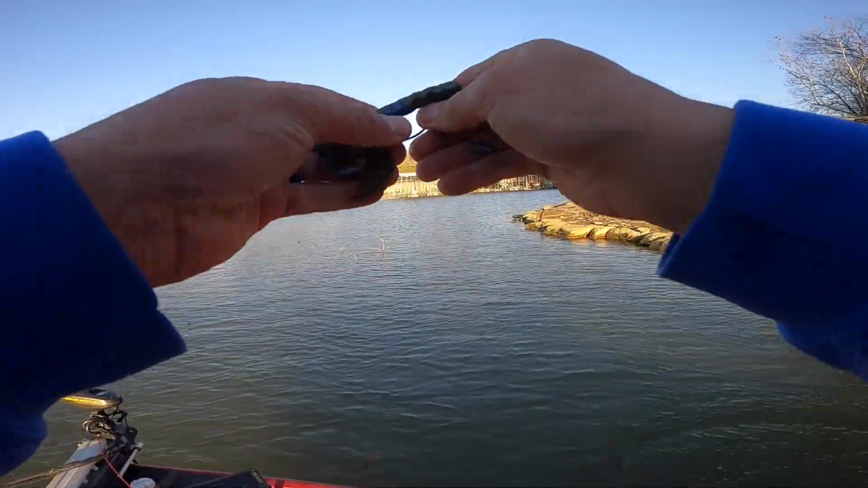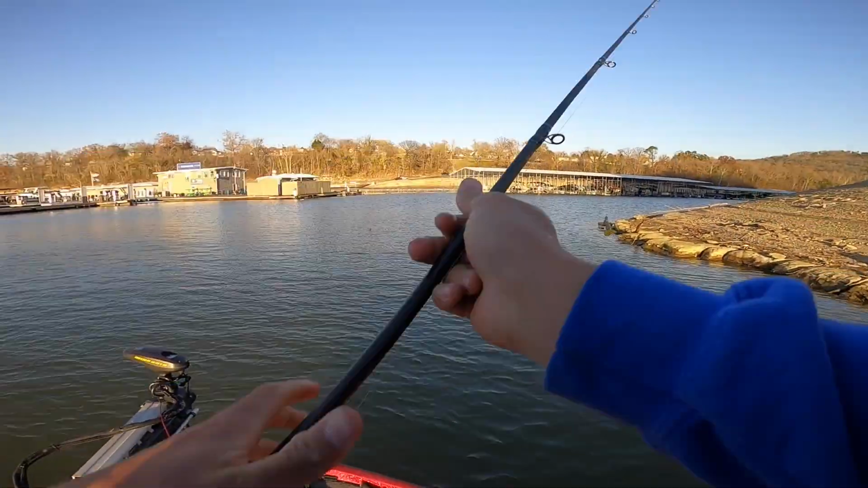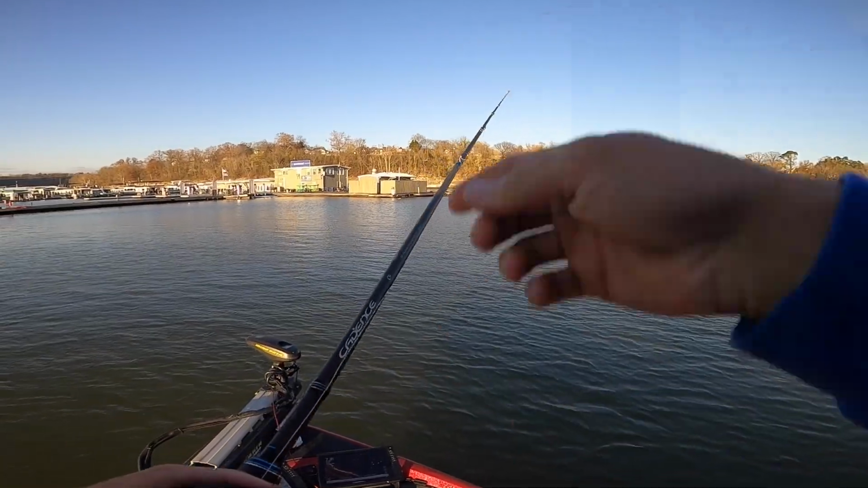All right. Okay. I just dropped Robbie off at the ramp. That thing didn't even hit the bottom yet. Okay, just pulling the boat out for today.